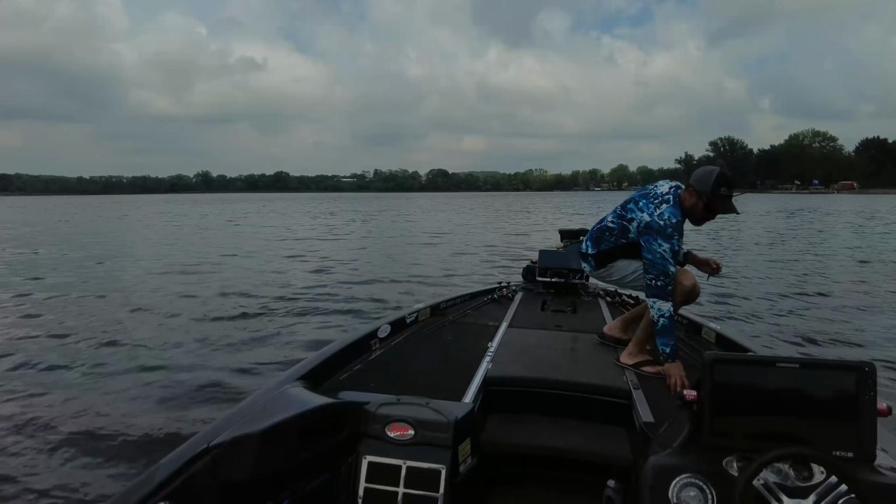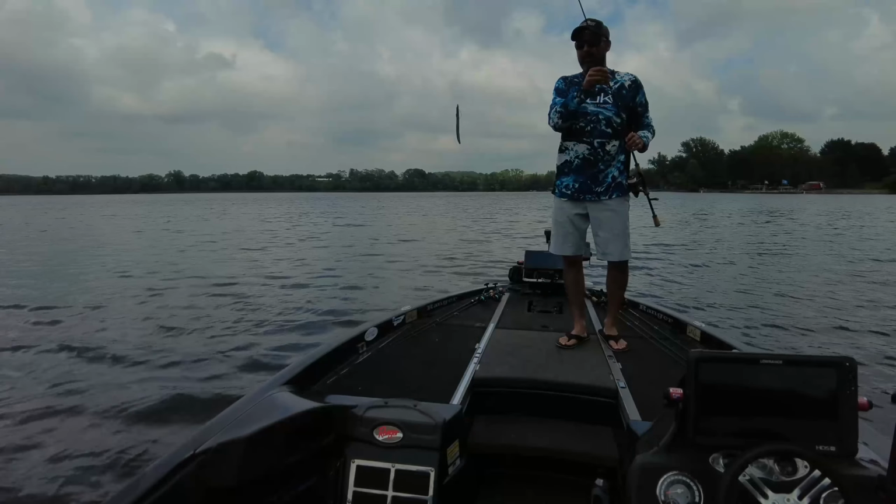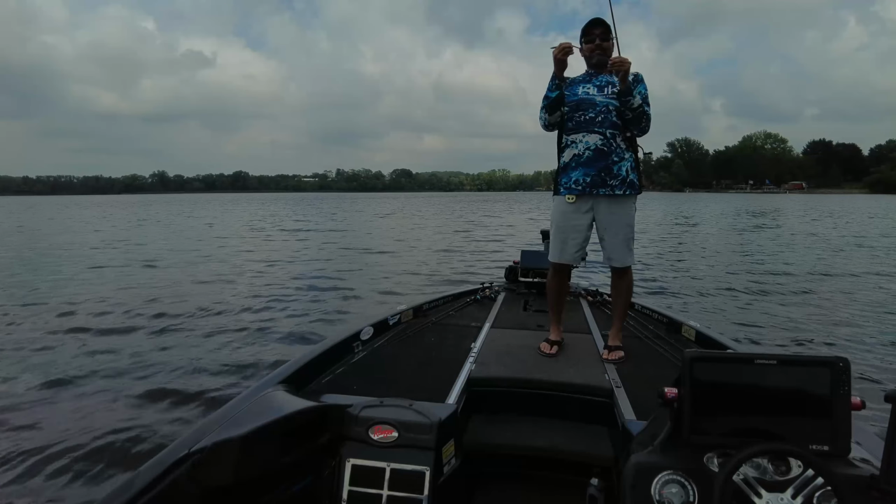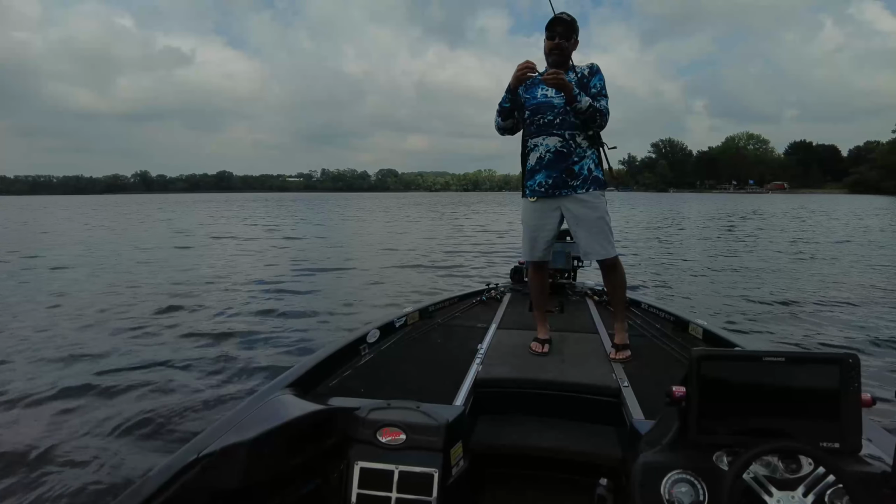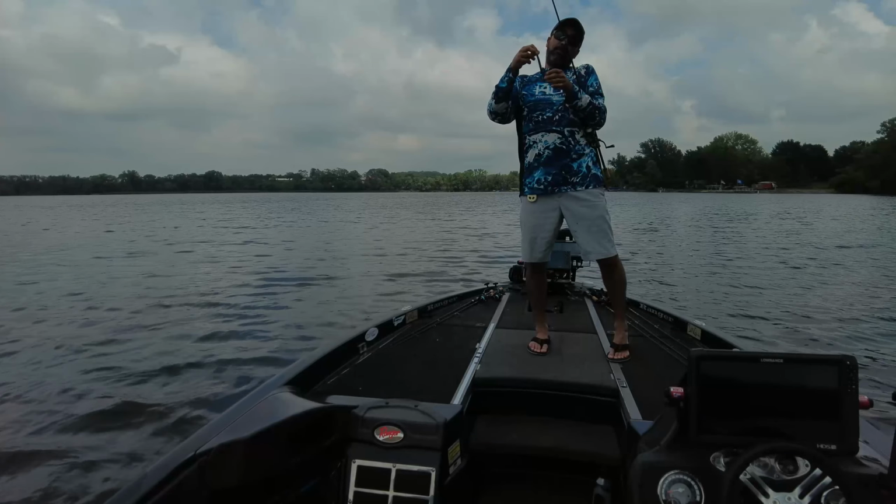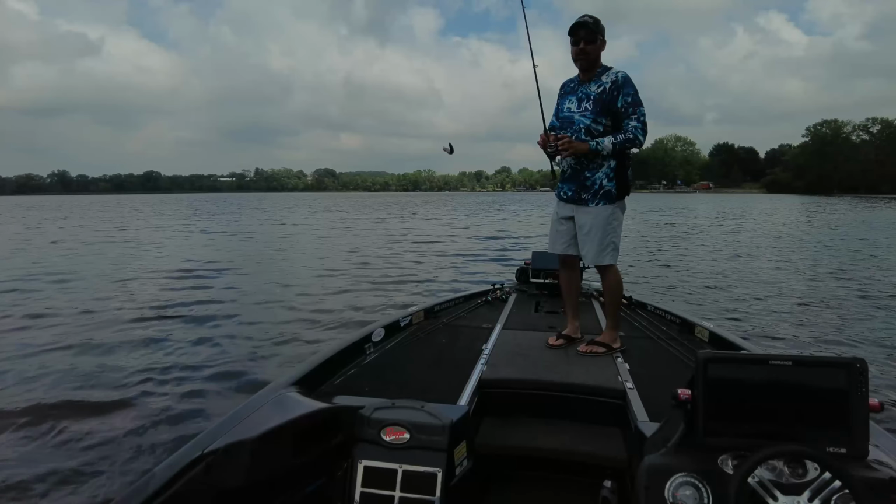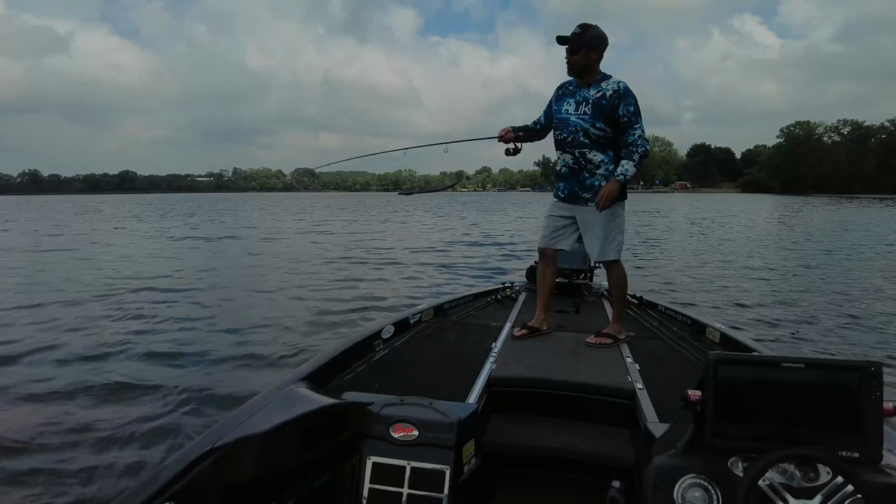That was, I don't know, a 4-pounder, roughly. She was fighting. Just using a stick worm. It's a Z-Man, got a little elastic. It's a peanut butter, with a peanut butter look on the bottom and purple on top. It's not a Ned rig, it's an offset hook with a bolt sinker fixed onto the hook. And what I do is just throw it out there and let her sit.